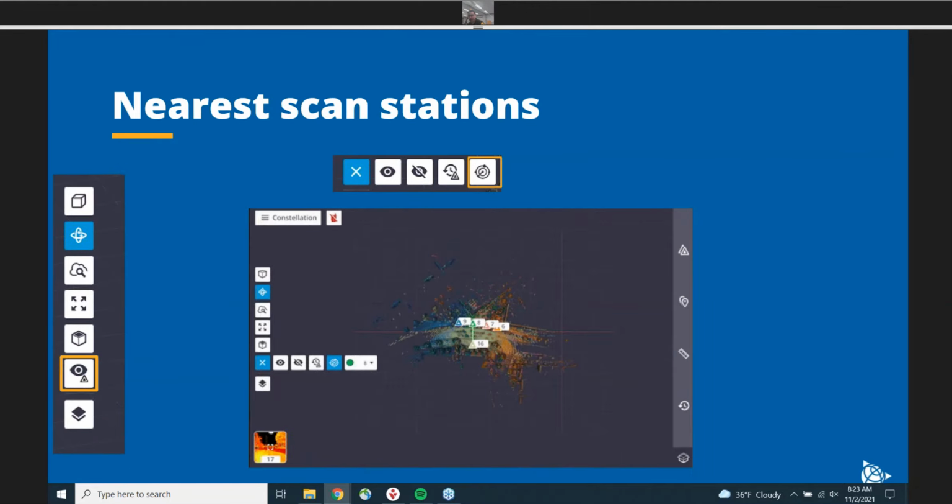On the other hand, we also have the nearest scan station, and these being used together can be really powerful if you are having trouble getting registration to happen in some area. Based on what station you click on, you can see what actual stations are physically closest, so distance-wise nearest to you.